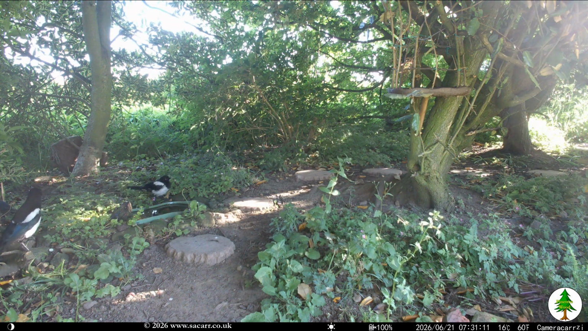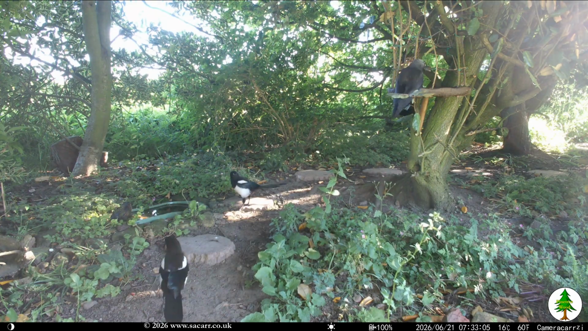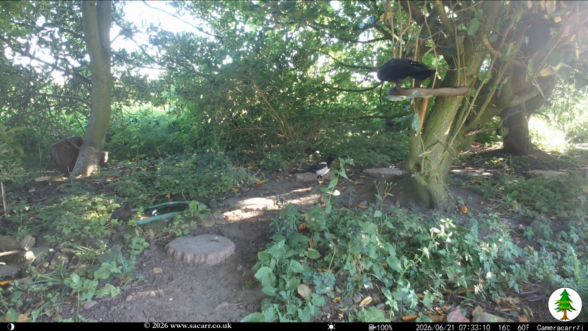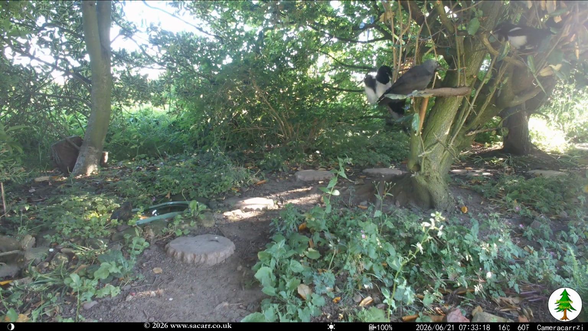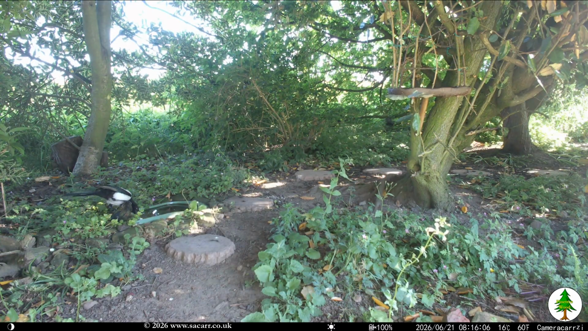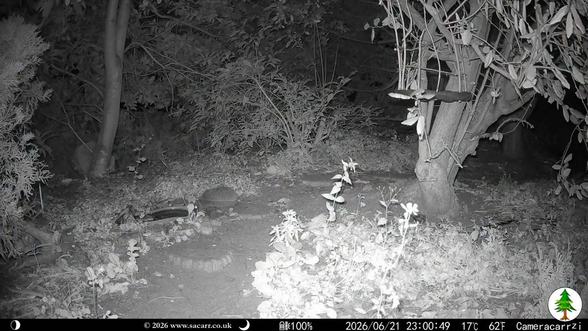Half an hour later, the magpie family had arrived. They were joined by a jackdaw, and this caused some disagreements over access to the bird table. Cherry was at the pond late on the 21st. Holly the hog hasn't been around much.